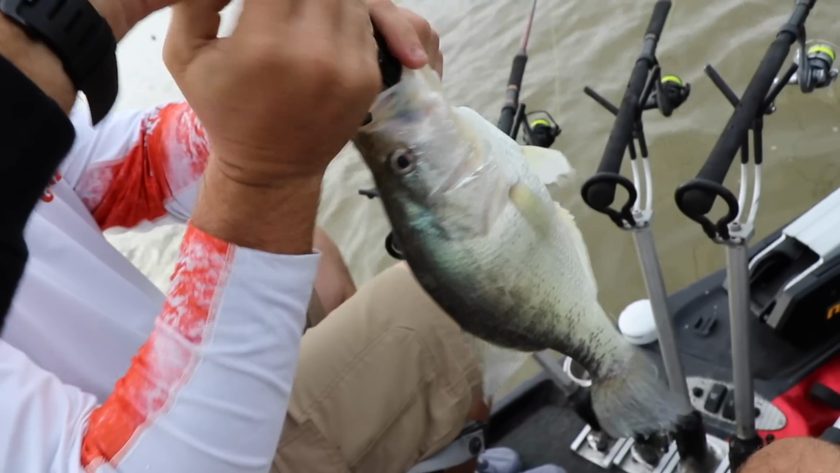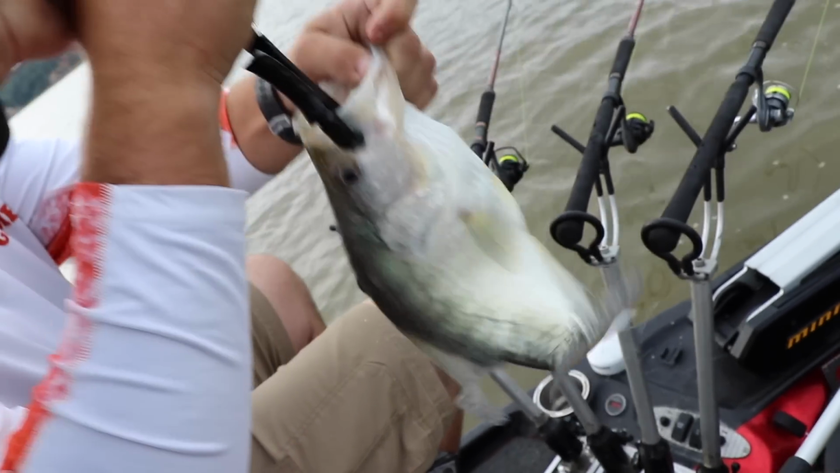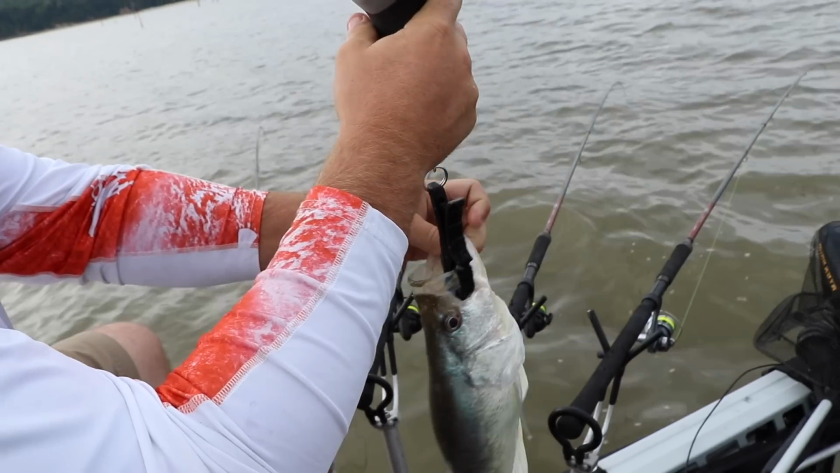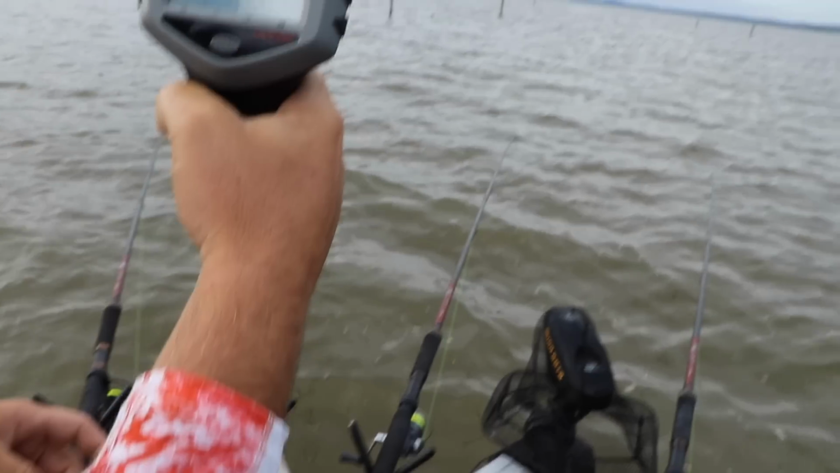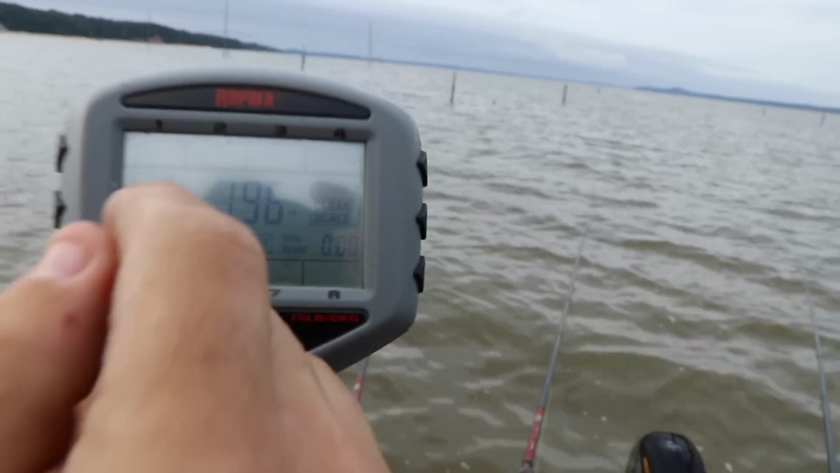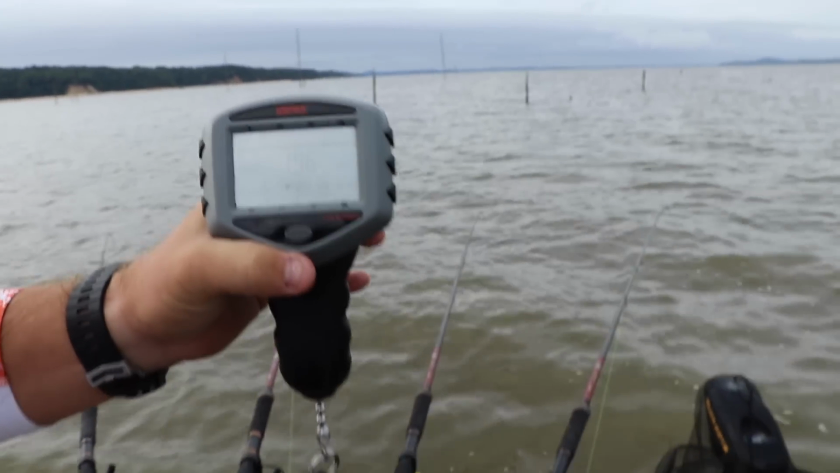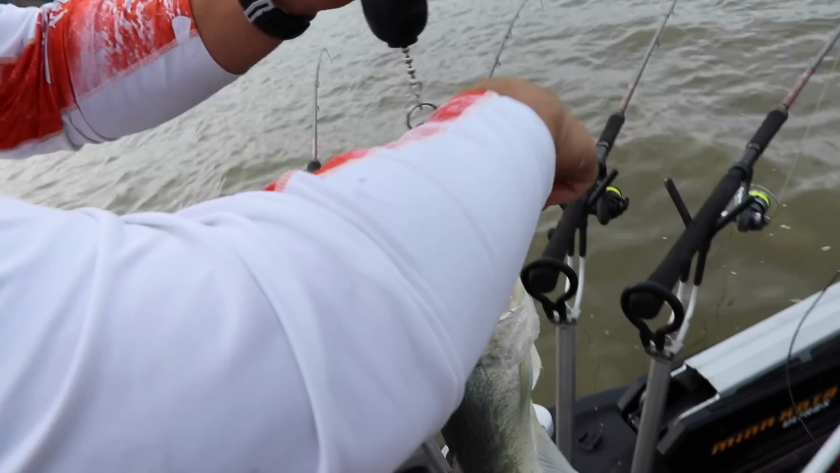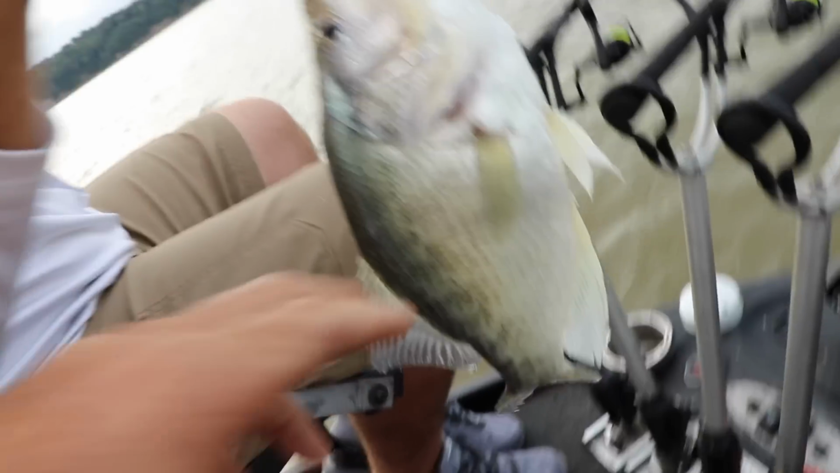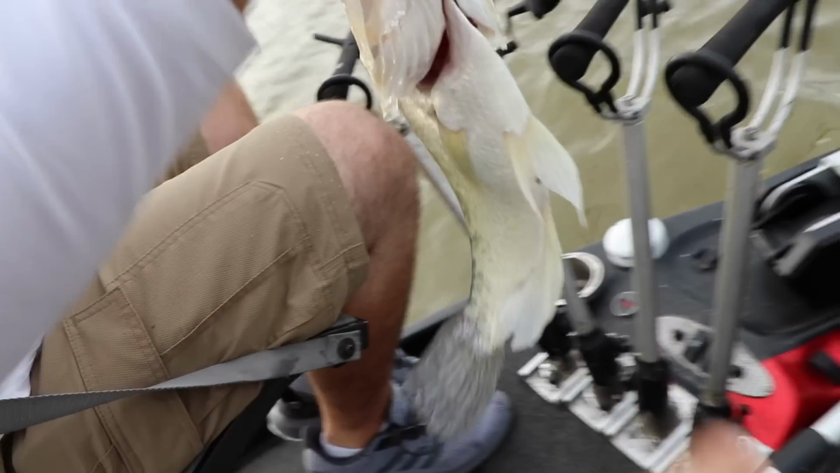That's a good crappie. Anywhere. It's getting bigger, bud. What you got? Oh my goodness, it's so close to being two pounds. 1.96. That is a big one. 1.96, and it eats another shad. That's a two pound Grenada fish. Look at its belly, a giant crappie.